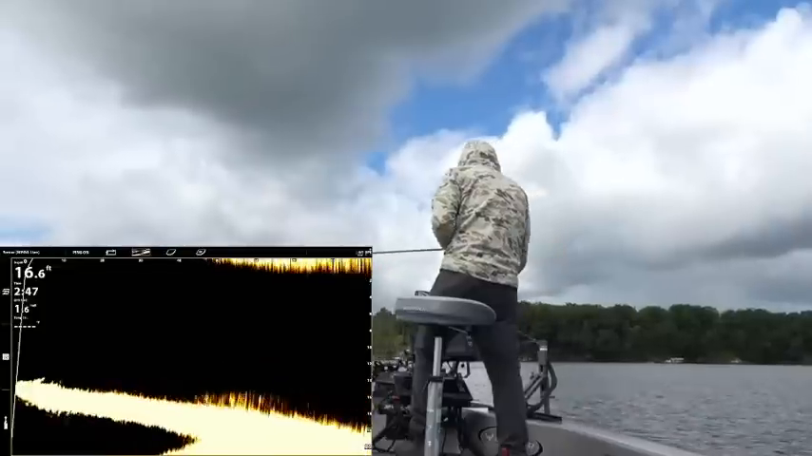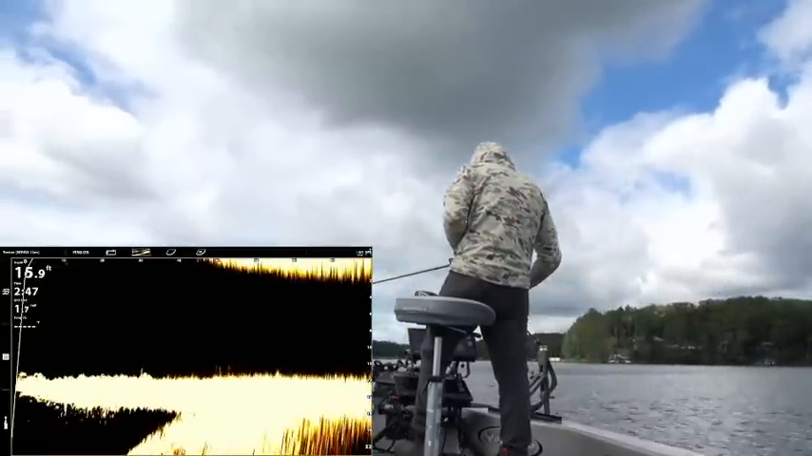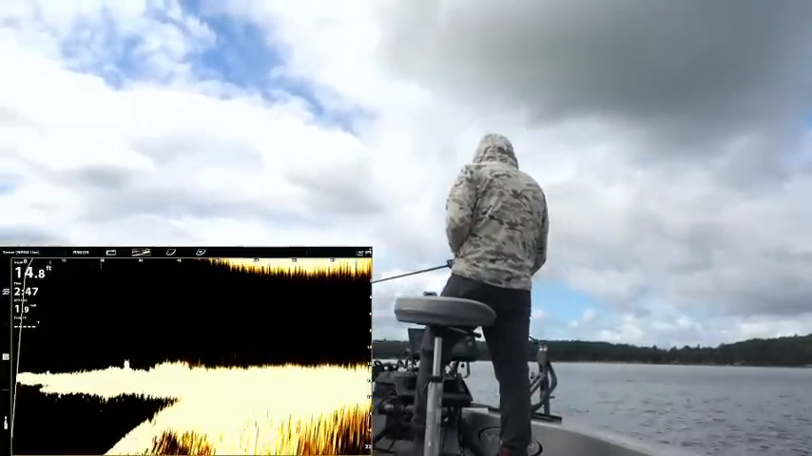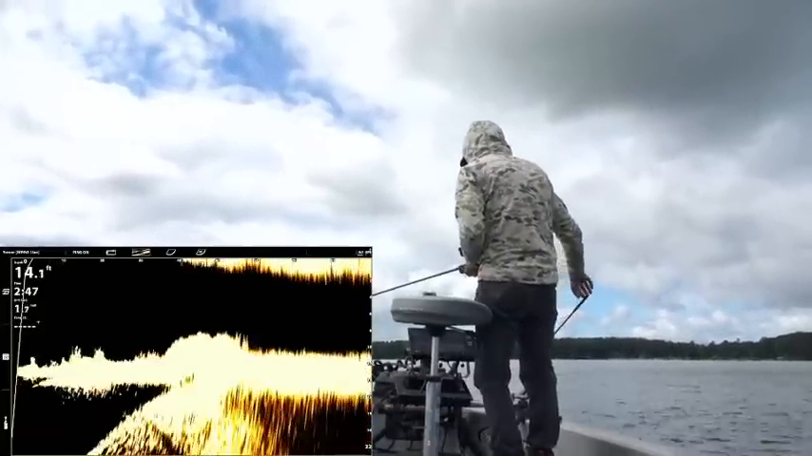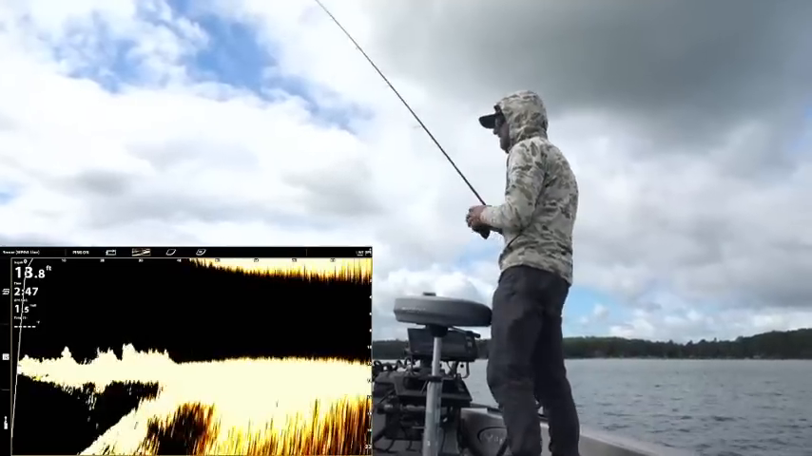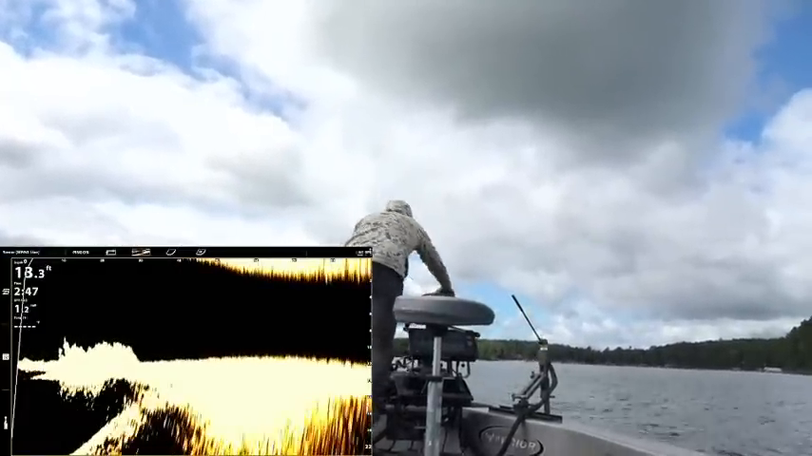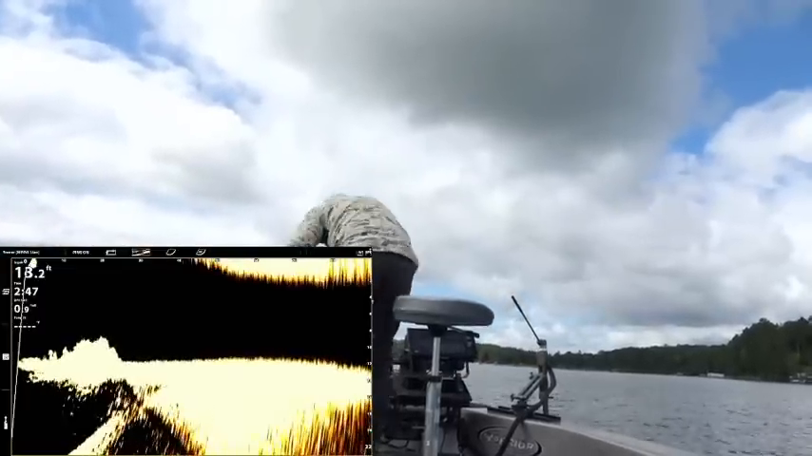It's hard to catch them where you don't have any confidence in them being right now. Alright, we're going to take a gamble. We're going to go to a high level of confidence spot, but it could result in bad service. We're about to find out. But we got to go where the fish are, and they are not right here right now.